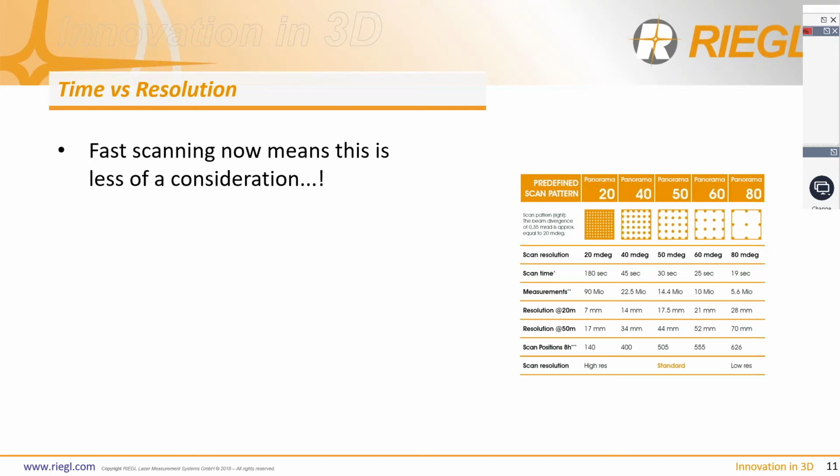Because your resolution is less, you're putting out slightly less power, so you put in more scans. It's pays of money, takes your choice really. And as you can see, the lower the resolution, the less time it takes. The standard, if you like, default position at panorama 40 milligrees, that's 45 seconds. 50 milligrees, 30 seconds. Panorama 60 is only 25 seconds. And panorama 80, I wouldn't tend to use that very much, but it's an option. 19 seconds to produce that position.